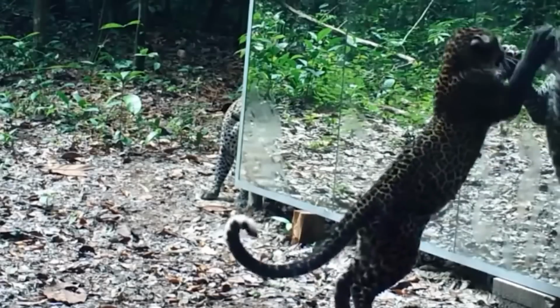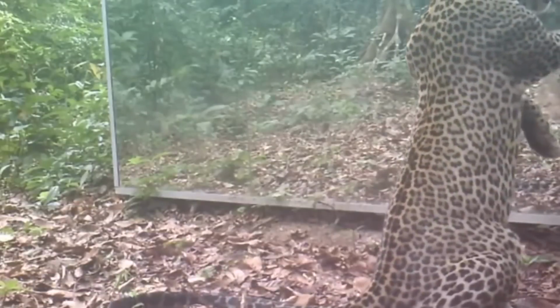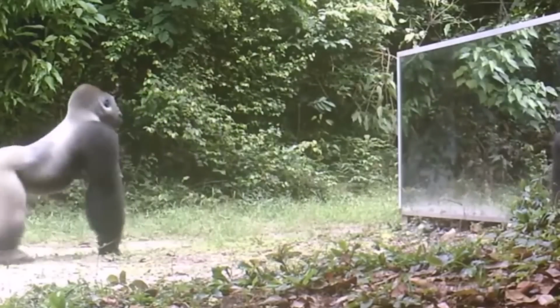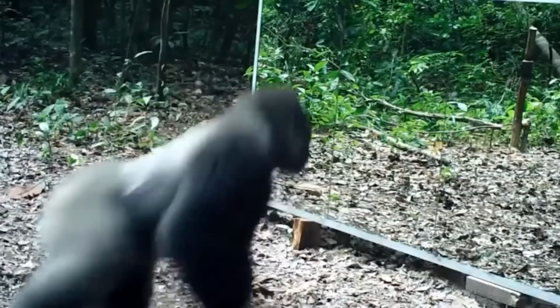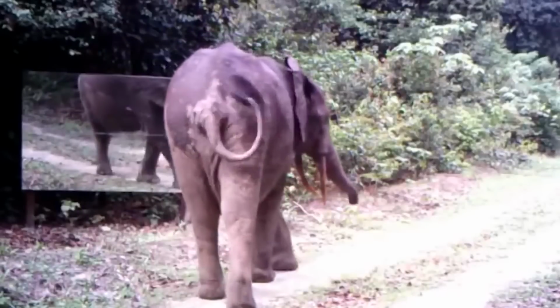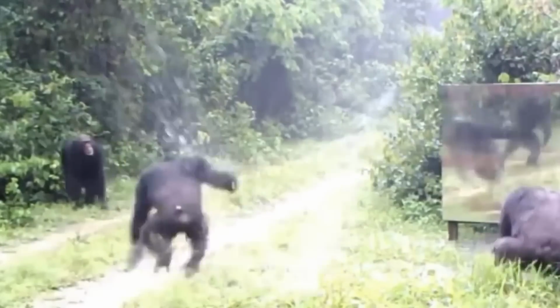The leopard couldn't get enough of itself. The gorilla saw it as a chance to have a fight with its own reflection, and the elephant didn't really care much. But the chimpanzees, oh boy, they had a blast checking themselves out while scratching.